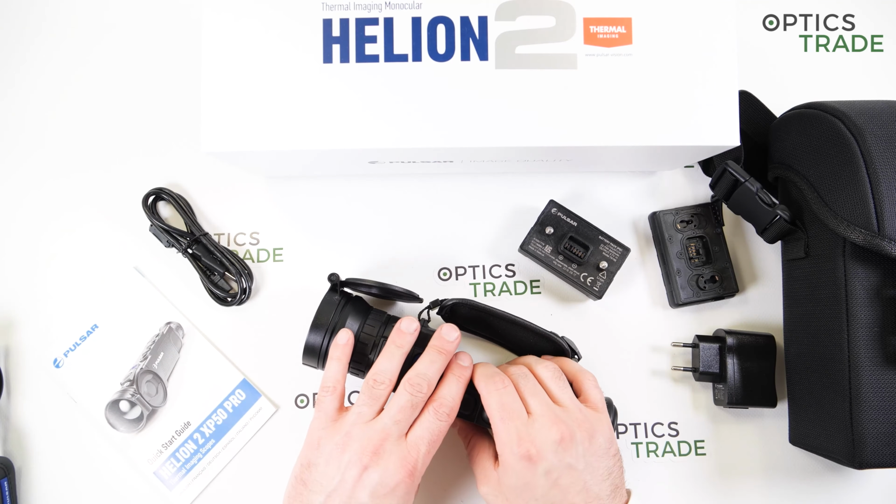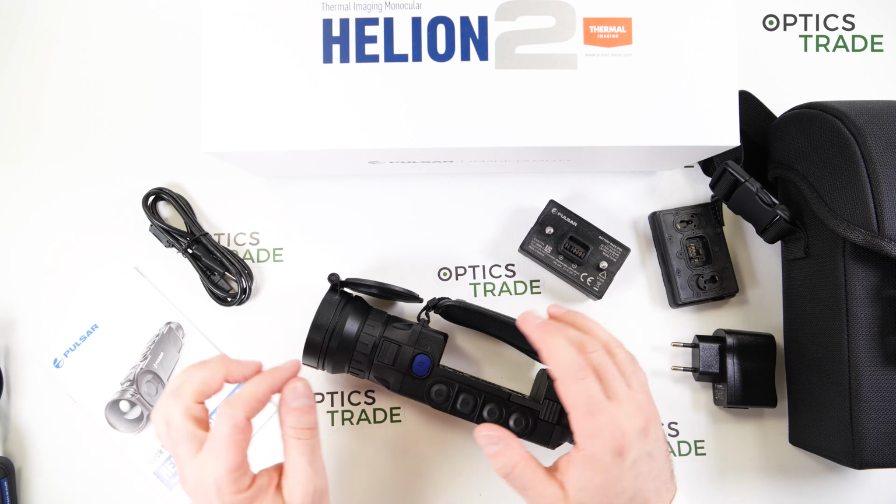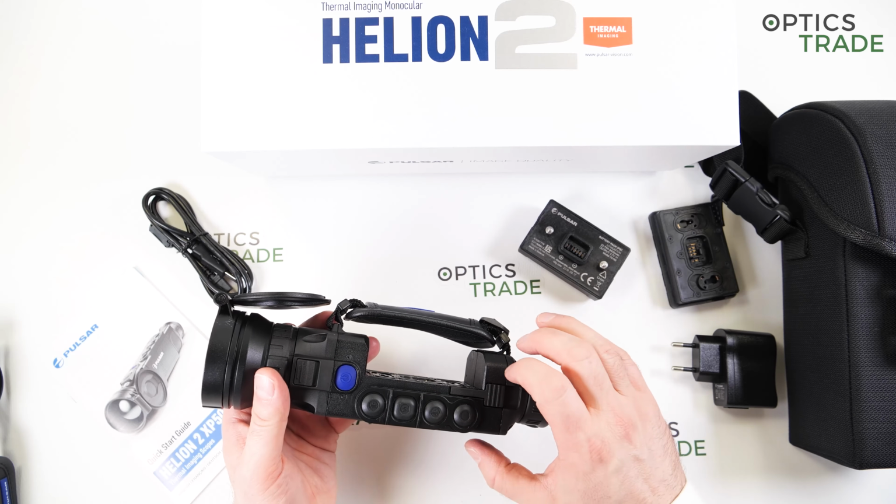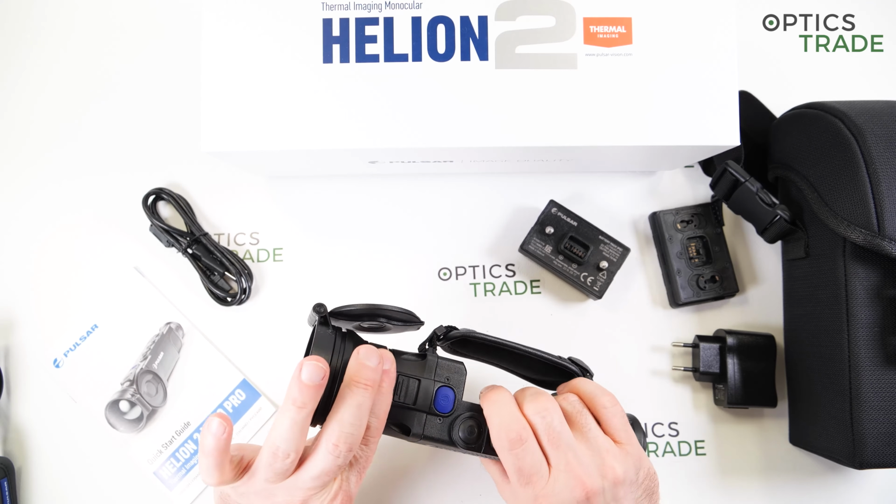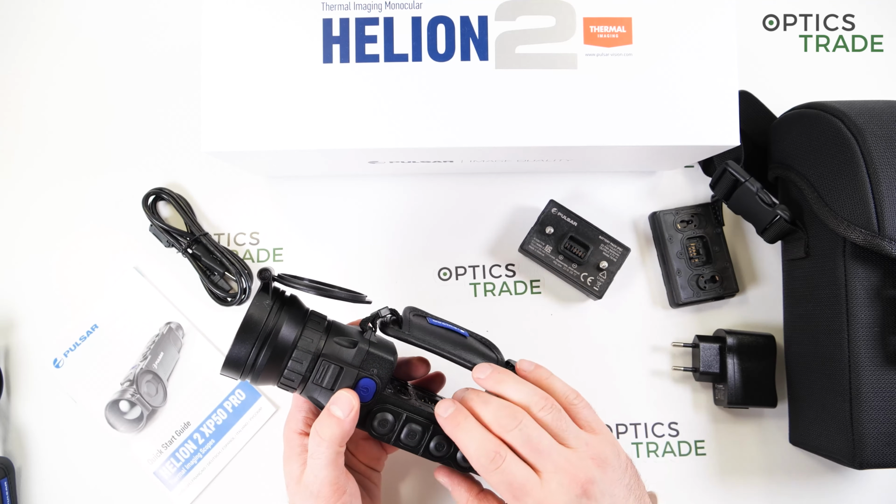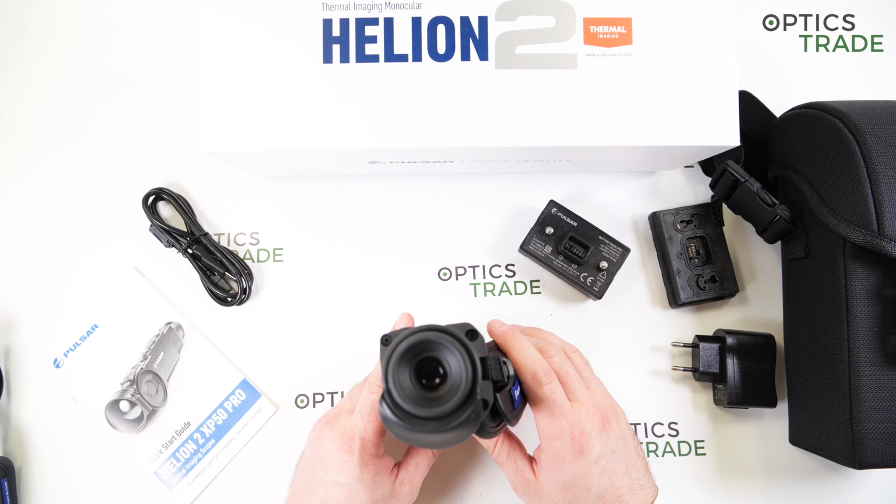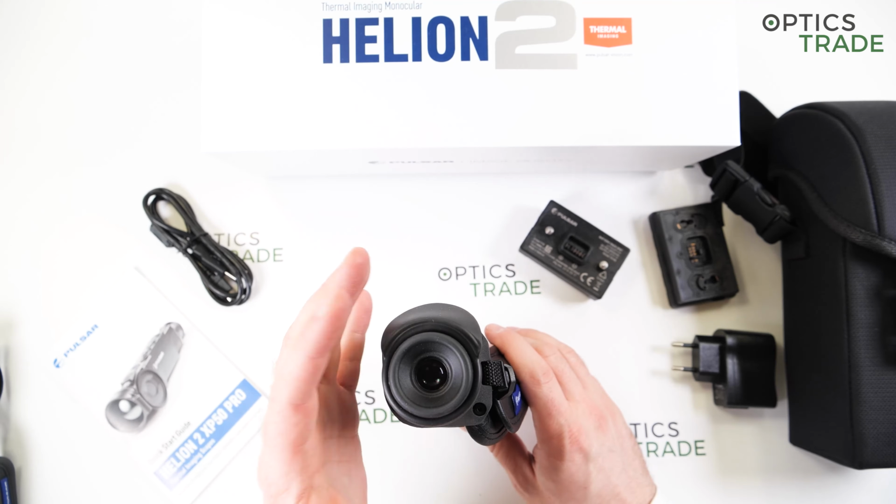The field of view is almost 220, 218 meters at 1000 meters, so really wide field of view. And the range of detection is around 1800 meters. You have 8 color palettes to choose from, and normally the calibration can be automatic or semi-automatic and so on. If you're looking at this device, you probably already have some experience with this. The eyepiece offers around 15 millimeters of eye relief, and you are able to use it even if you wear glasses. So the eyepiece is still equally good as it was before.